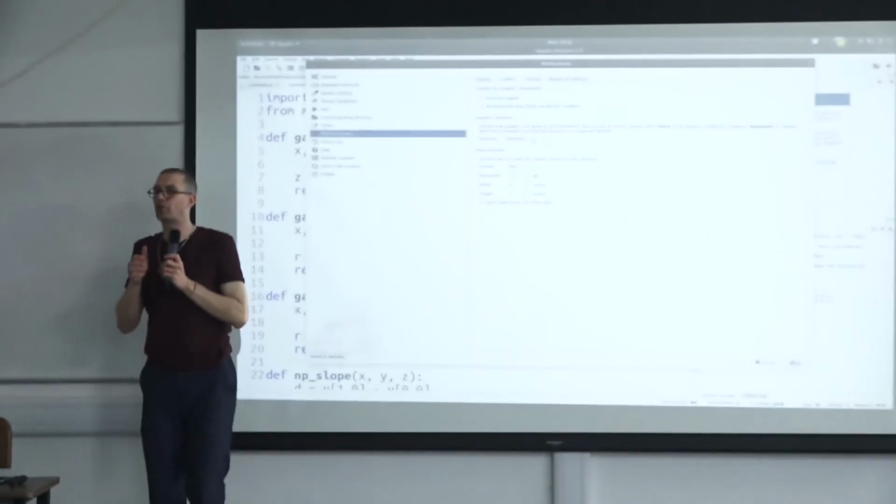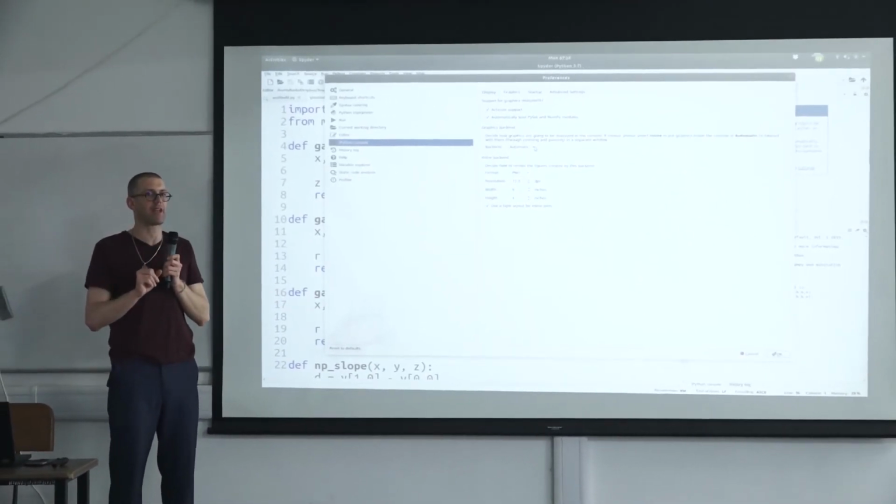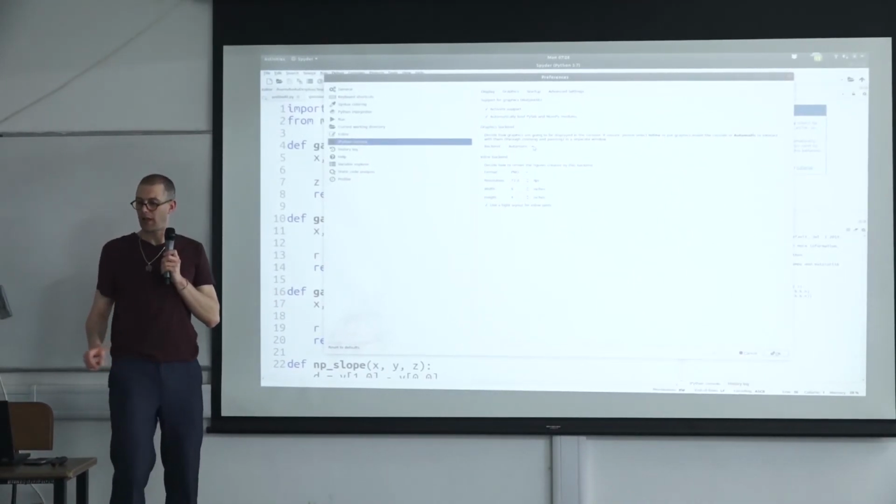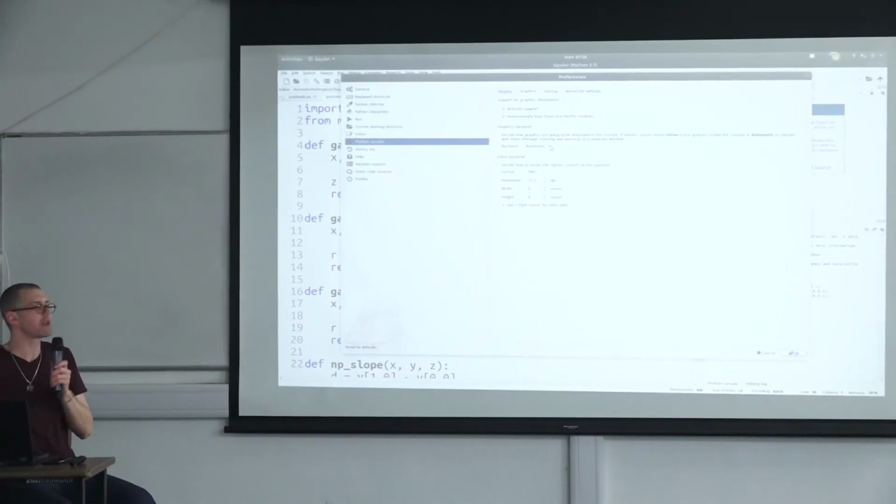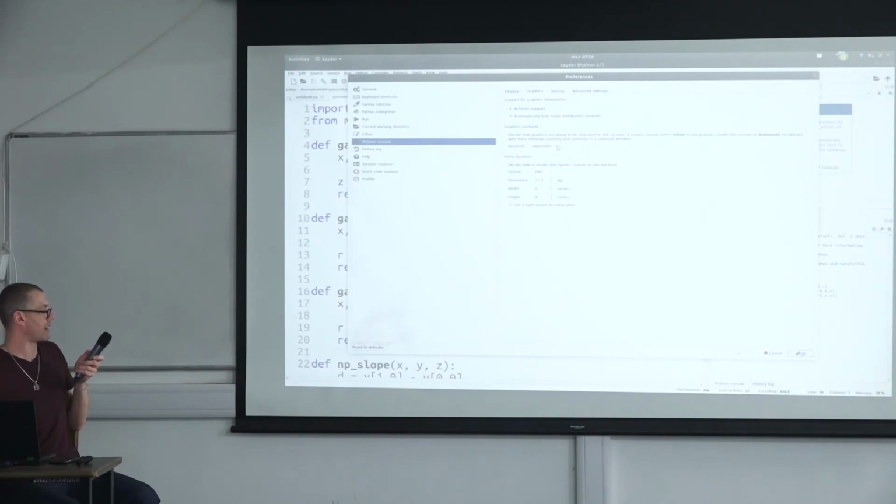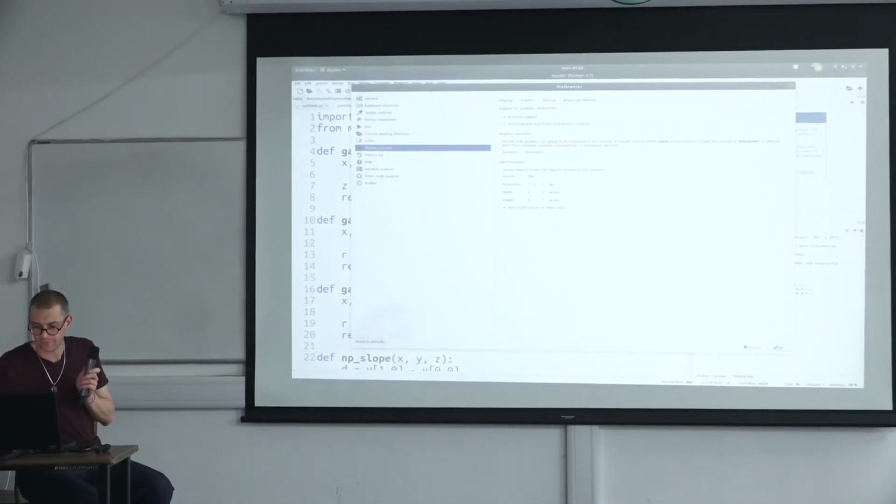I think it is set to inline by standard, so you want to change that to automatic. Okay?